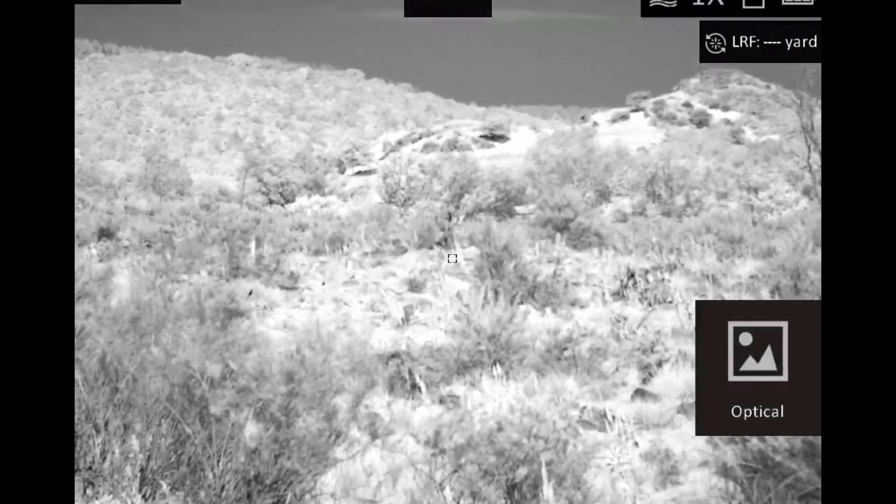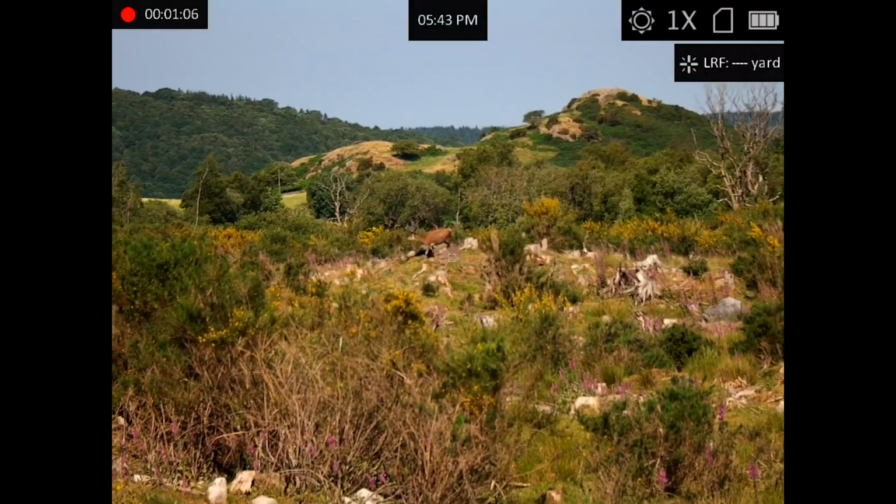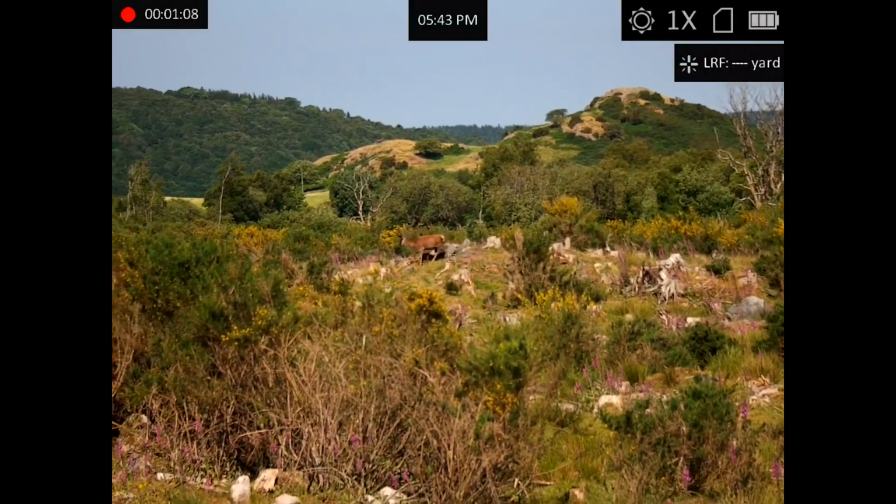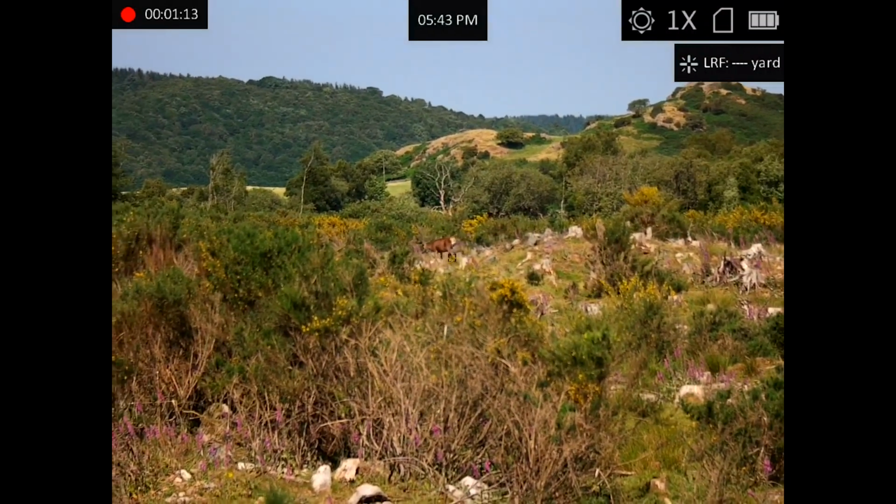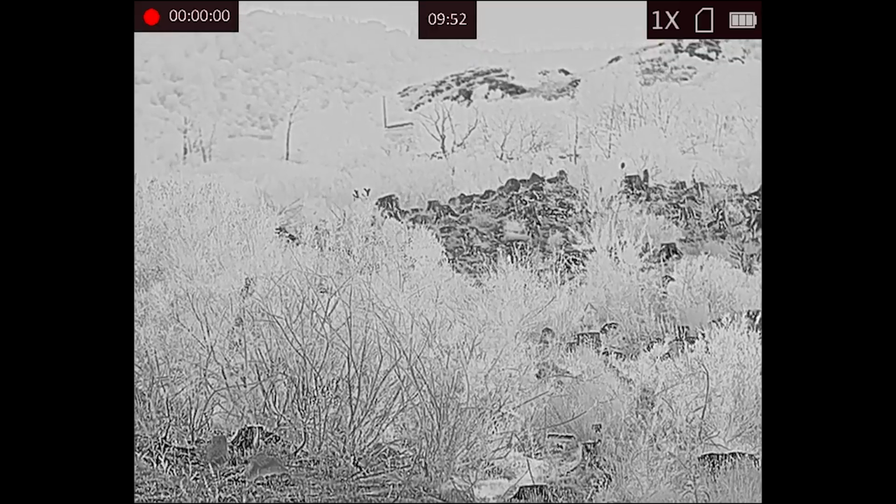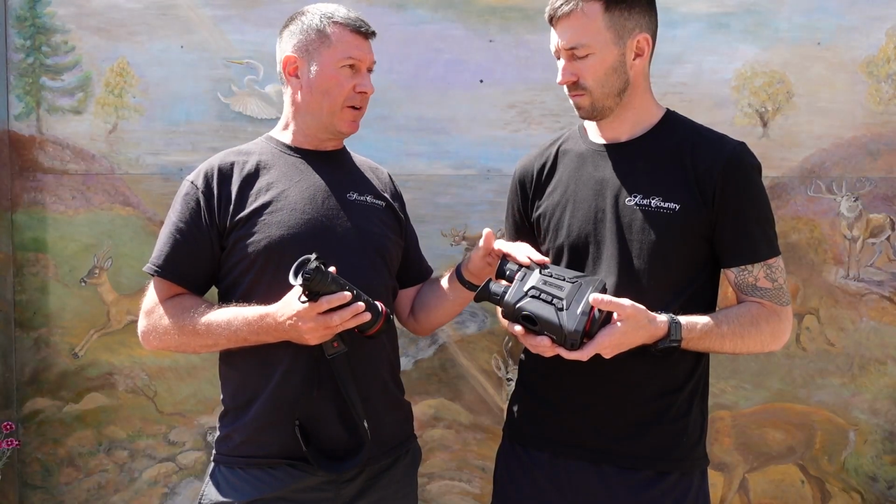Yeah, definitely, because the coloration was different as well at distance. And I guess as well, if you're out, we didn't spot any roe deer, but the pizzle on the animal can be seen with this on day mode, which might be a bit trickier with the thermal. So that was good, fit for purpose for that.